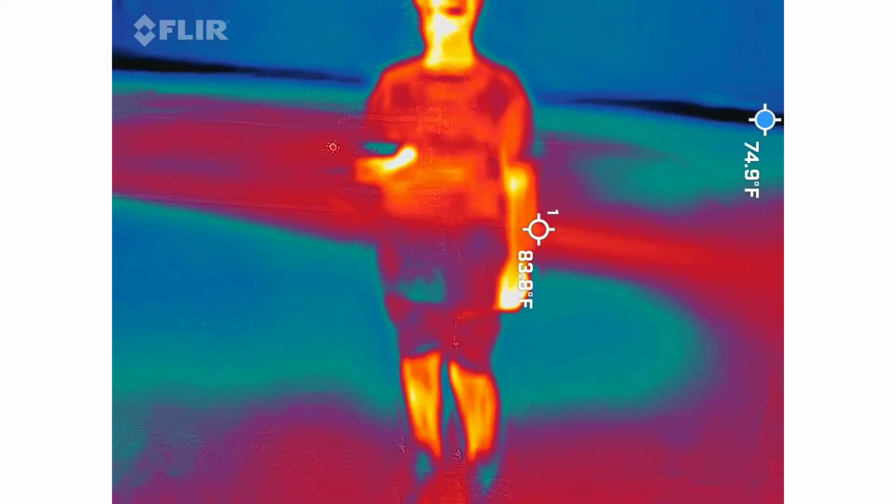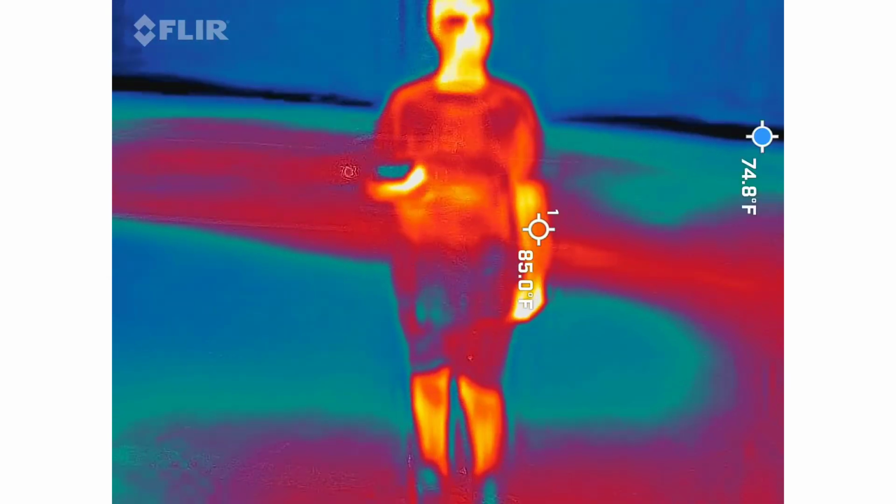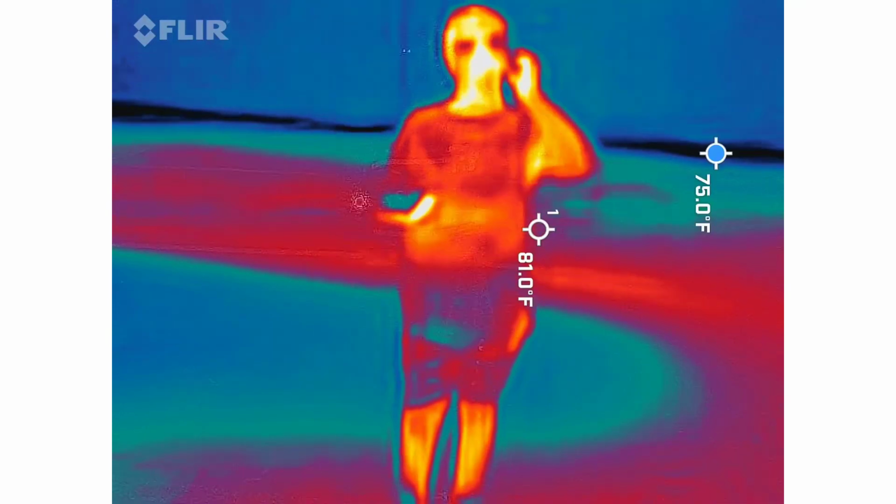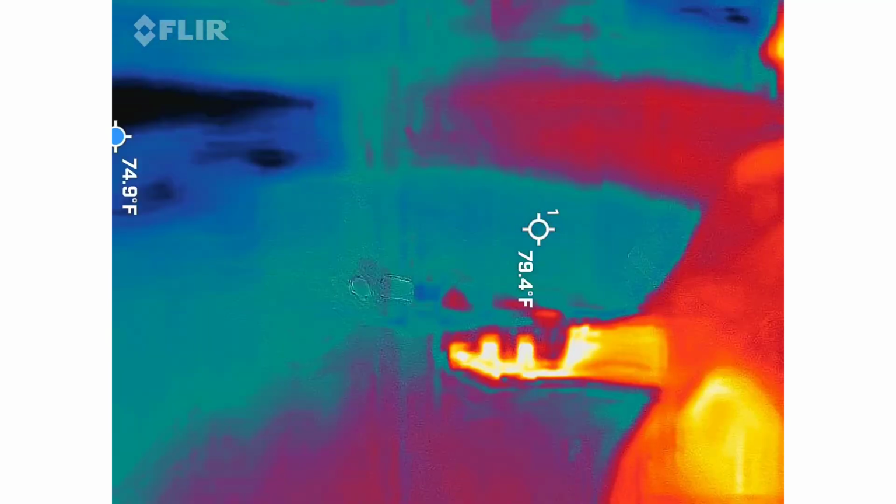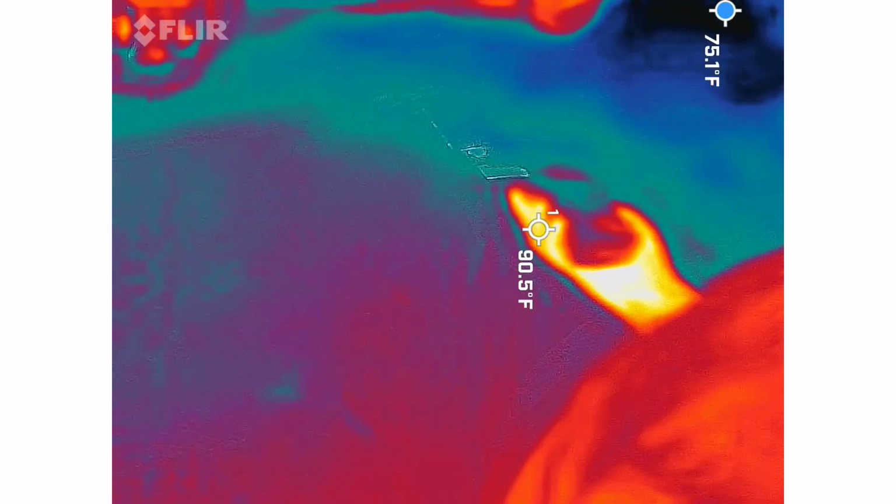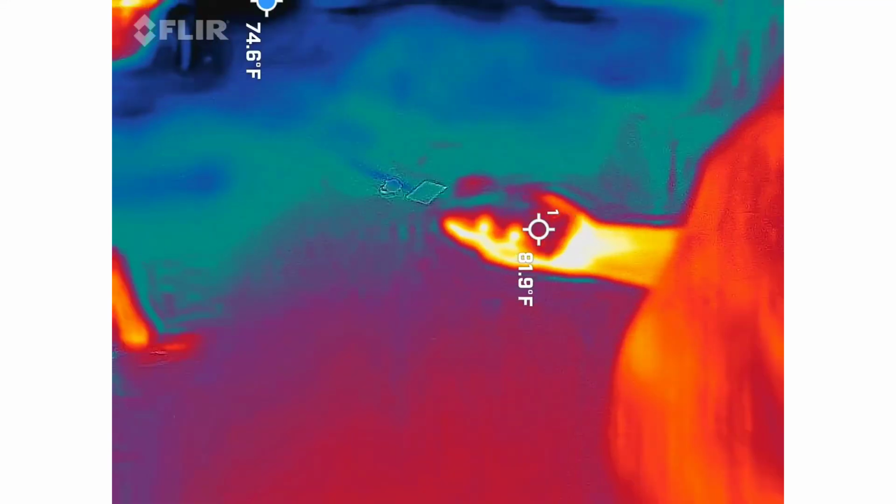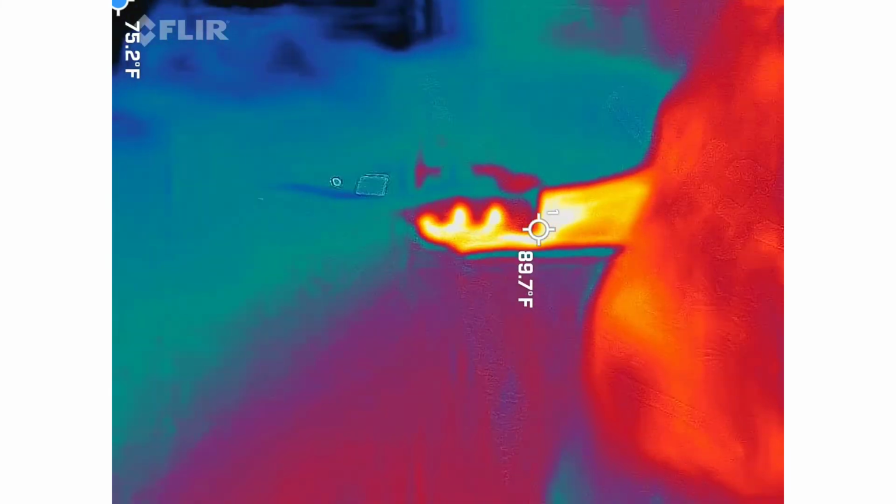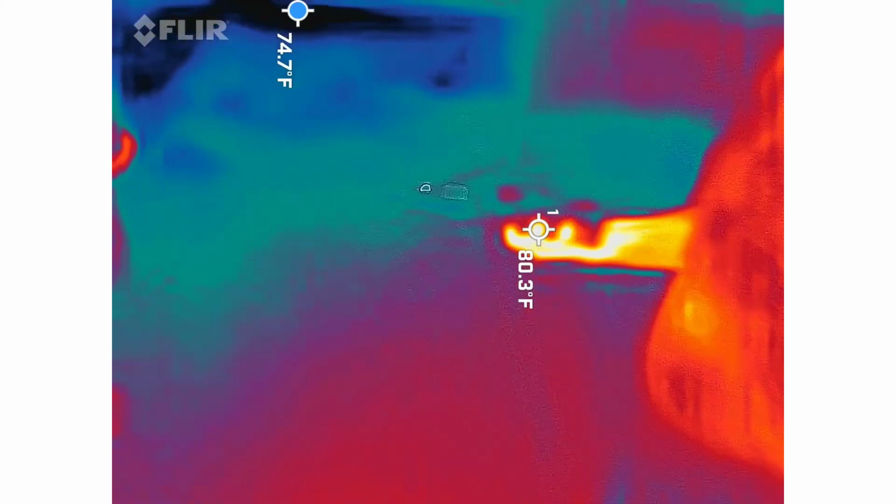There's something in front of me. Come look at this. Look at that. Yeah, it just went to purple and red like 3 times. It's right there in that area. They did get a direct answer. Yeah, and they have to touch the instrument. That's the only way to get that type of reading.